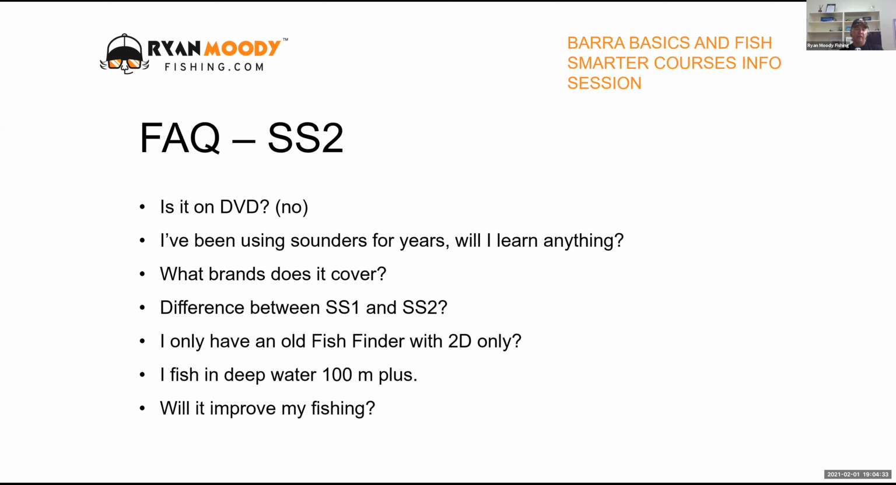You will receive your login details via email. Just check your junk mail. After you purchase, you should get your details within a few minutes. So if you don't get them, just check your junk mail, because sometimes they end up in there, depending on your provider. What brands does it cover?